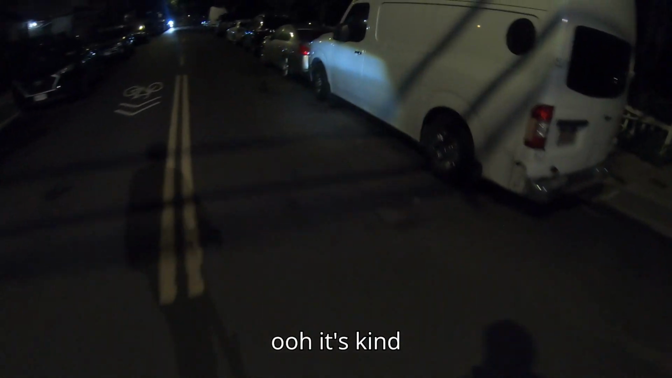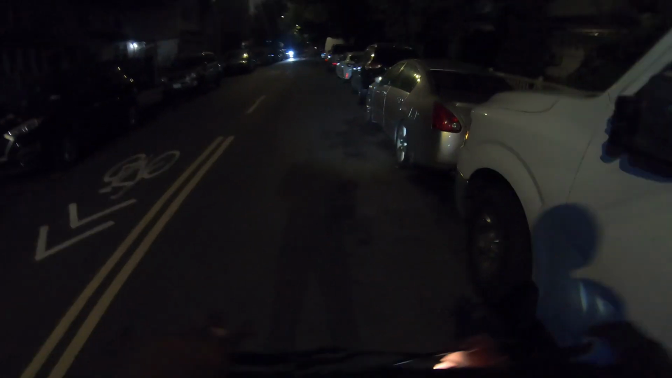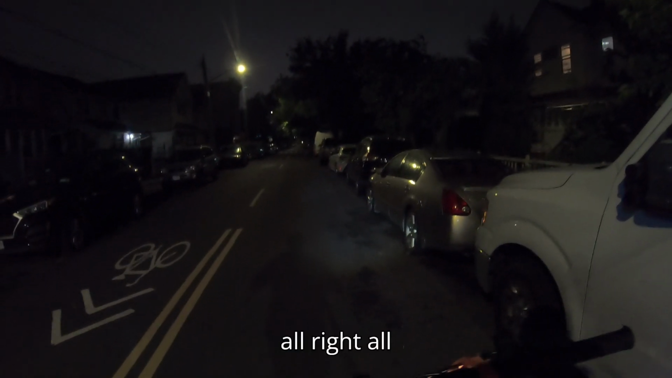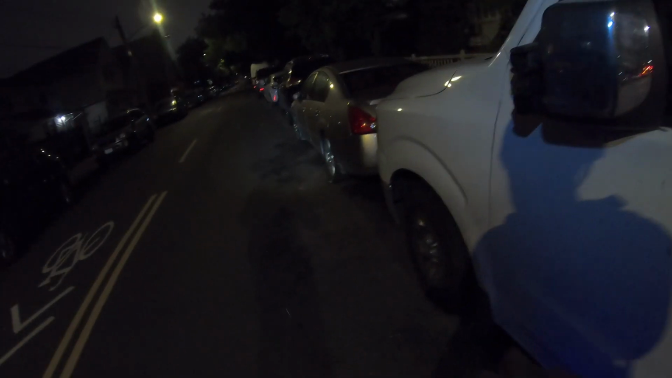Ooh, it's kind of important. Something I always forget because the stem is fairly stable: to lock this thing. I've done that a couple of times. I'm just glad I haven't gotten punished. All right, let's go.